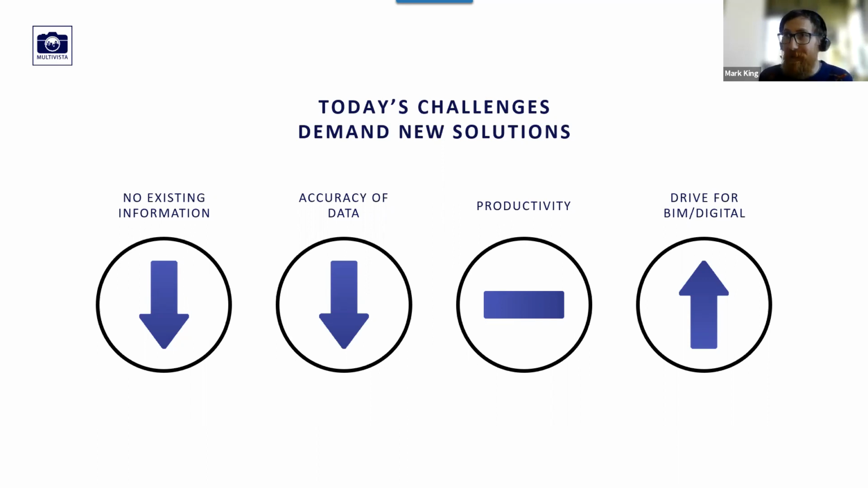The other part is accuracy of data, and really, how accurate is the data that was collected 30 years ago with a tape measure and a piece of paper? It's probably, one, not so accurate because it was a challenging method for capturing the information, and secondly, if it happened 30 years ago, then how accurate is it? Does it represent today's building or today's asset?